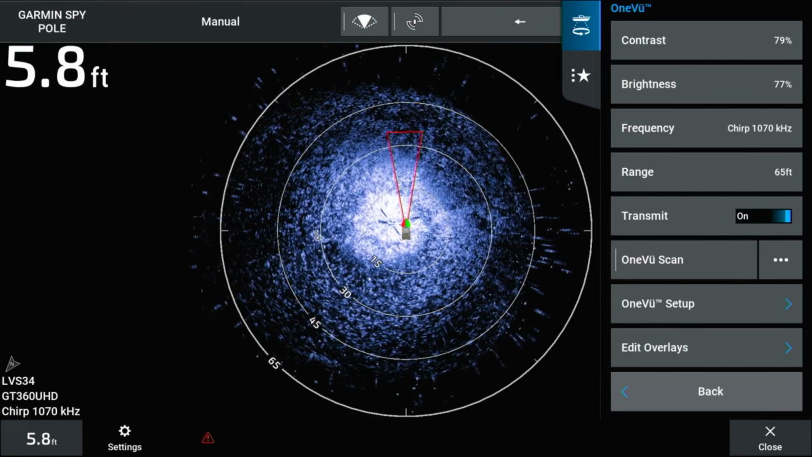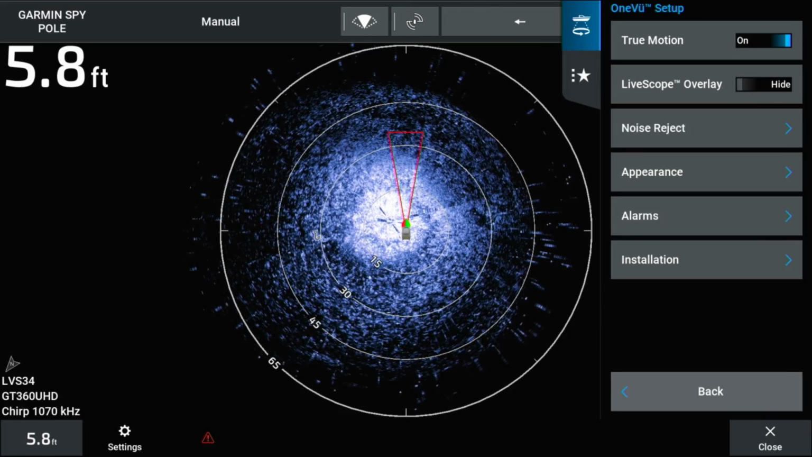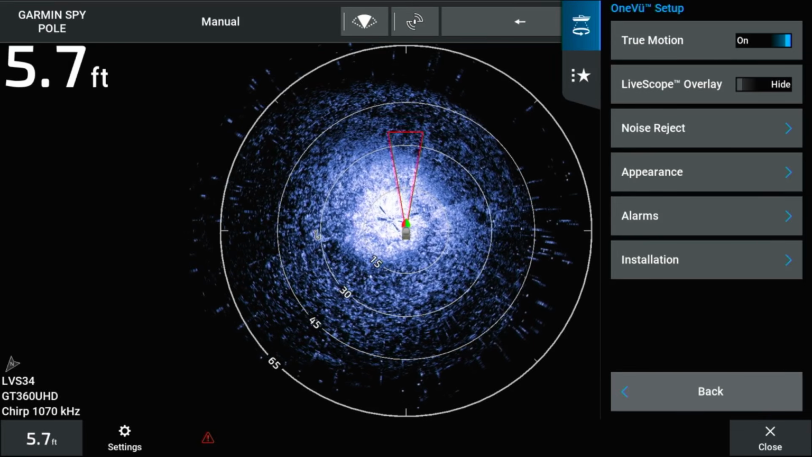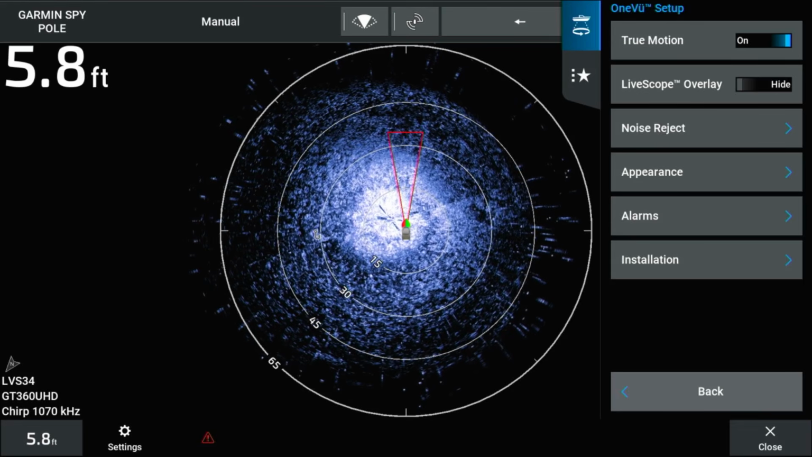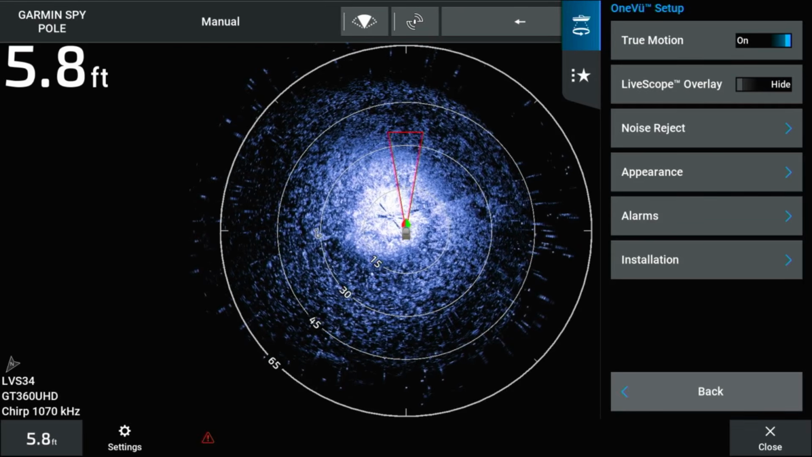Navigate back to the OneVu settings screen and select OneVu Setup. OneVu Setup will show you advanced settings for the GT360 transducer. This includes true motion, live scope, overlay, noise reject, appearance alarms, and installation.